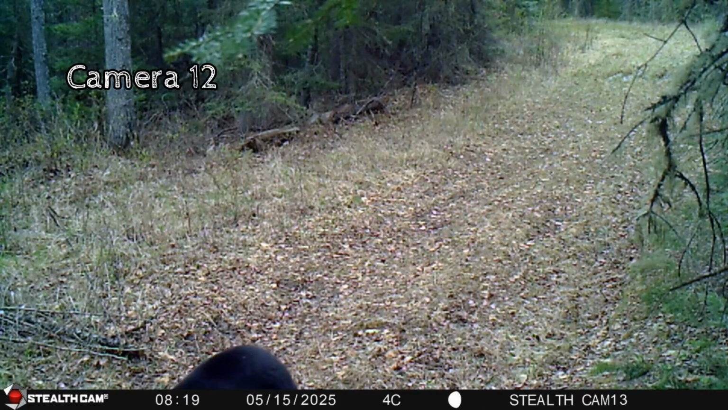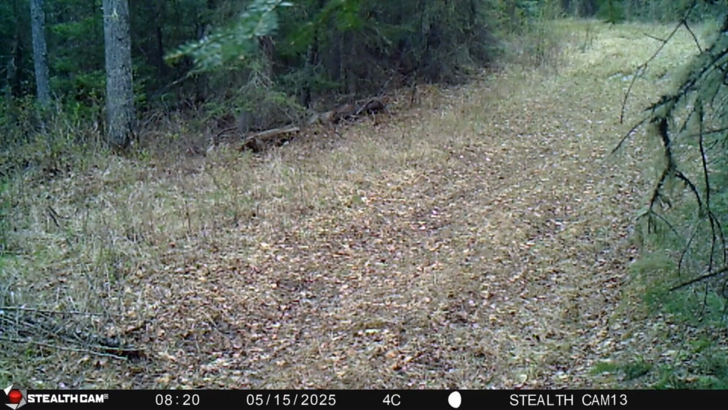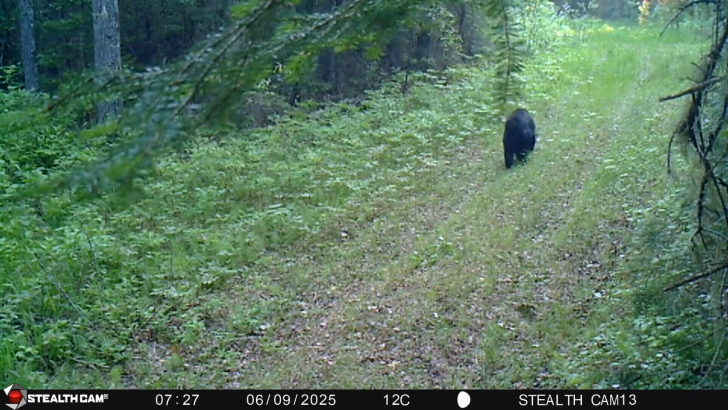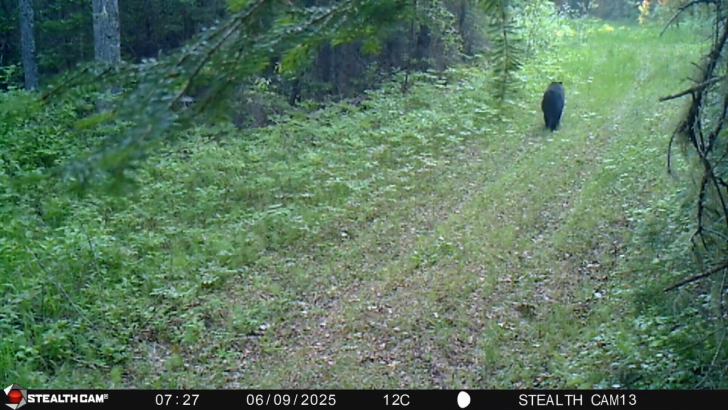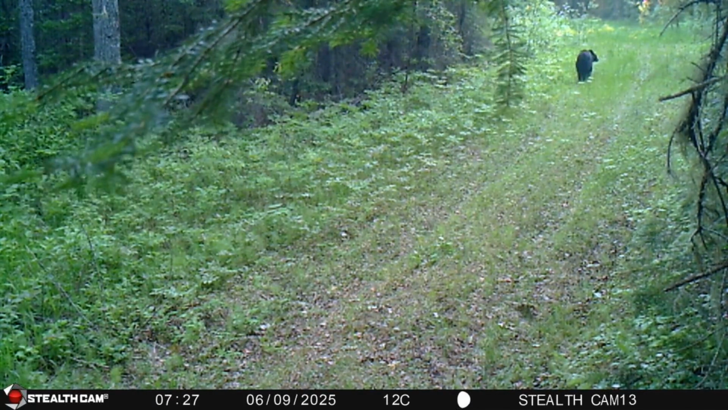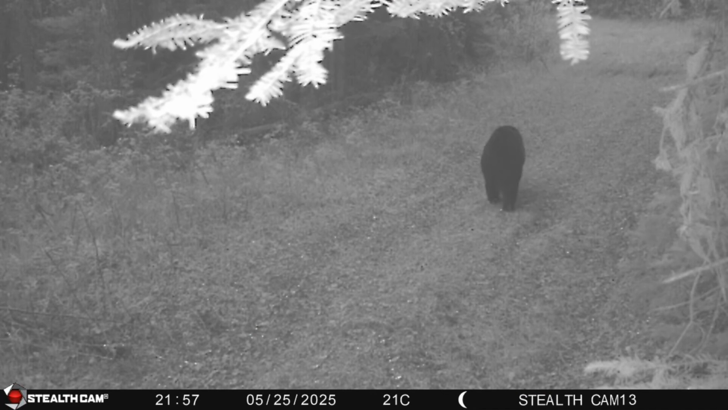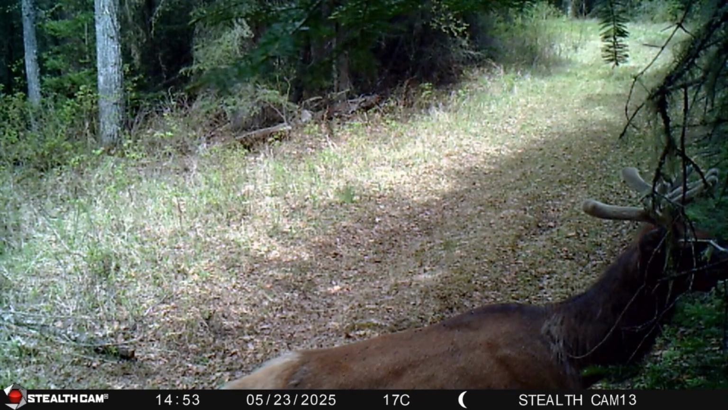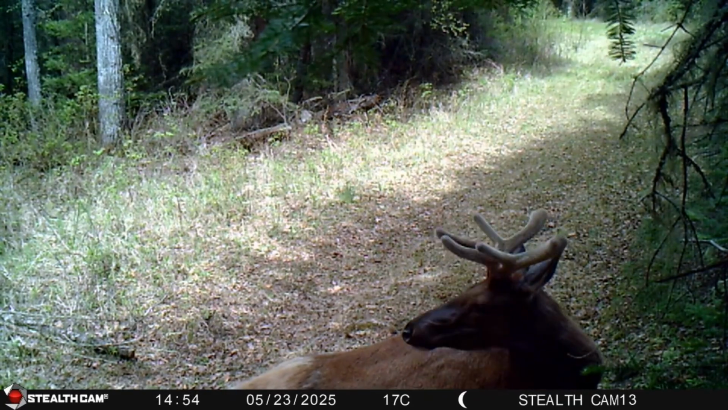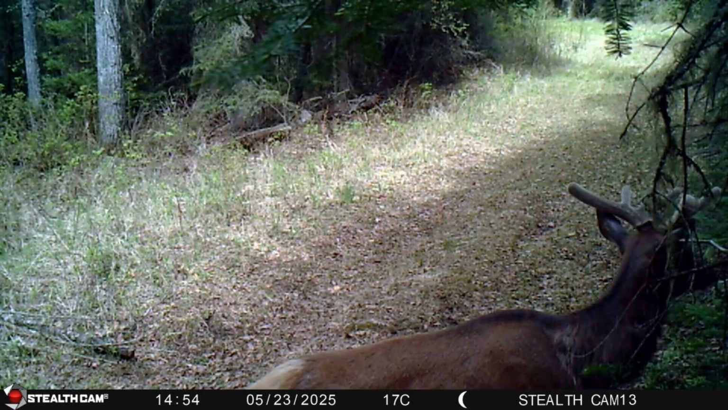And then here we're on to the next camera. Nice black bear. A couple of big black bears wandering around in my hunting area. That one's a real dandy. Nice bull elk. Be nice to run into him in the fall. Or one of his brothers.